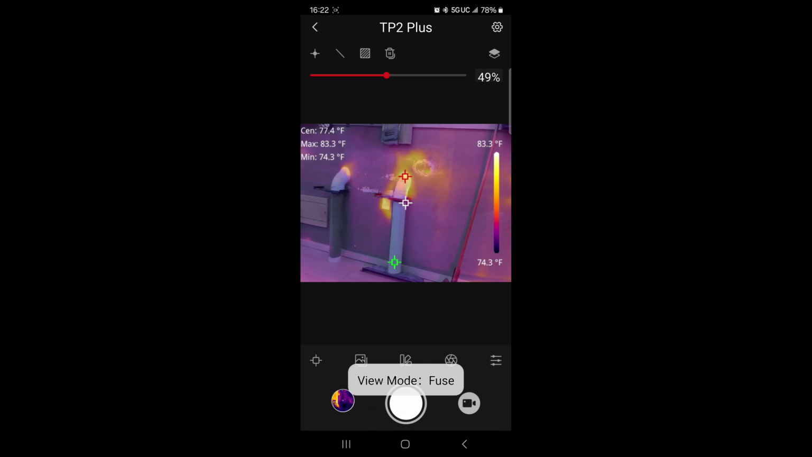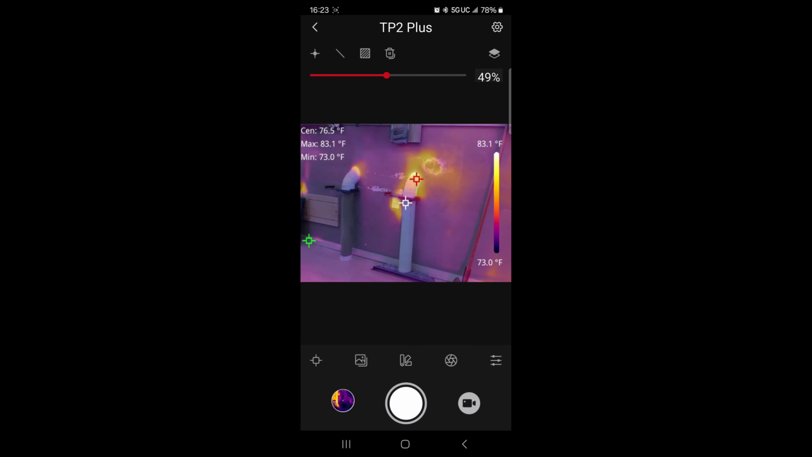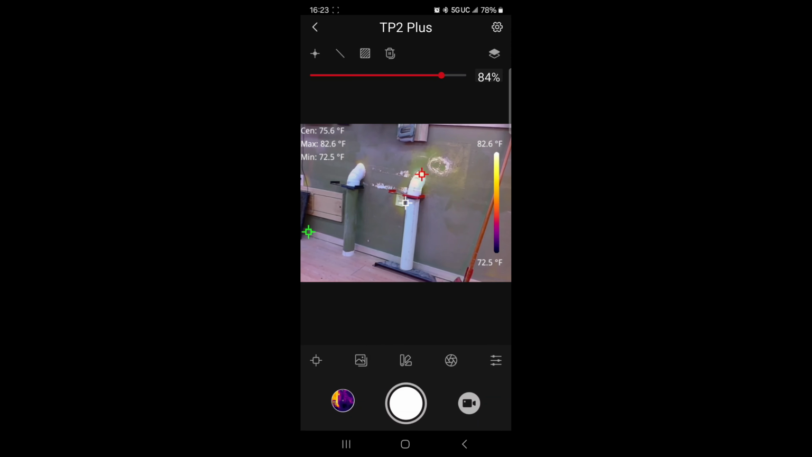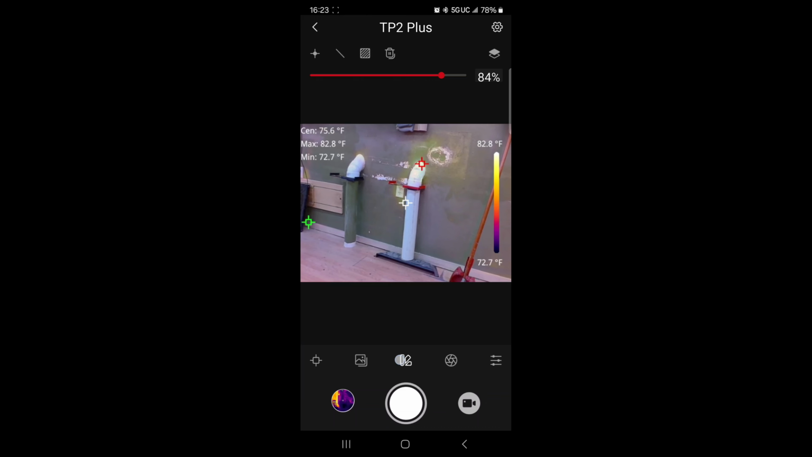Or I can come over here and actually do an overlay where both cameras are showing at once, and then I've got this slider up here at the top where I can have it more of the thermal, or I can have it more of the regular camera. And again, that's just going to be personal preference.